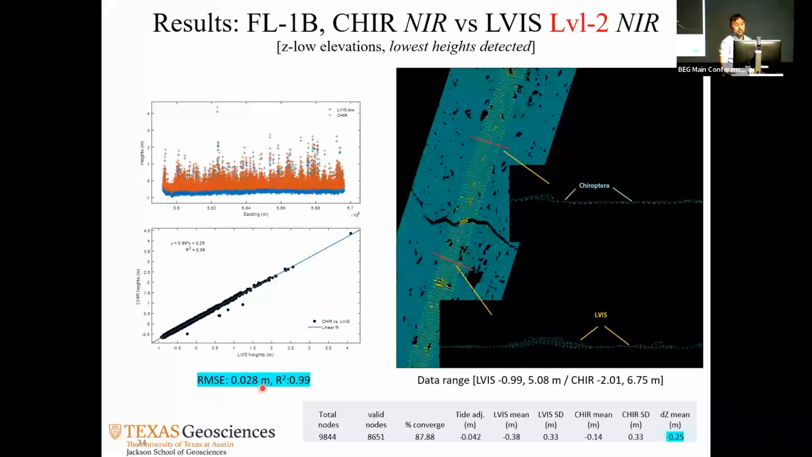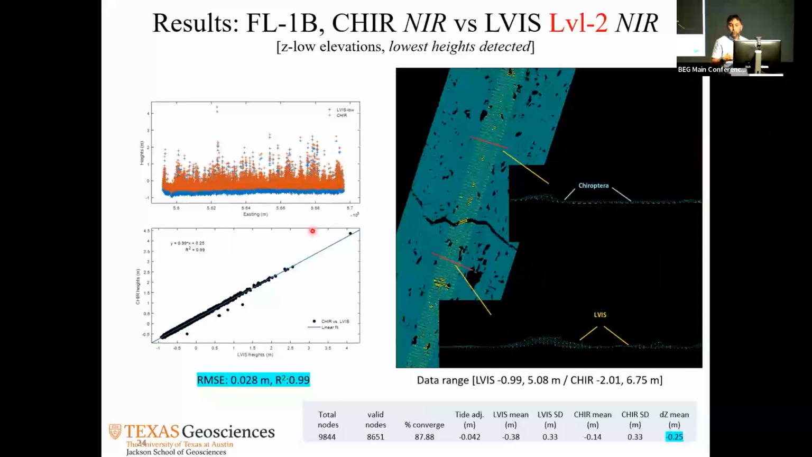Your RMSE is around an inch, and your R squared is basically perfect. The orange here is Chiroptera, the blue is LVIS. There is a little bit of shift, which is 25 centimeters. That's because we haven't applied any atmospheric models that also apply to LVIS. For example, our data has tide correction, but theirs does not. So this is also an ongoing investigation, but we're not really worried about that. This is what matters for us.